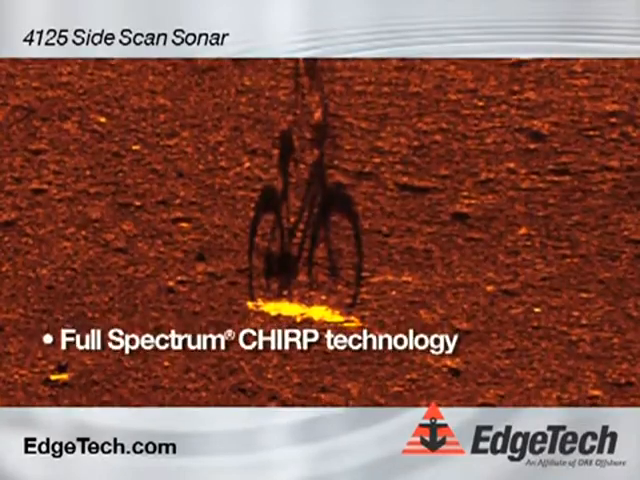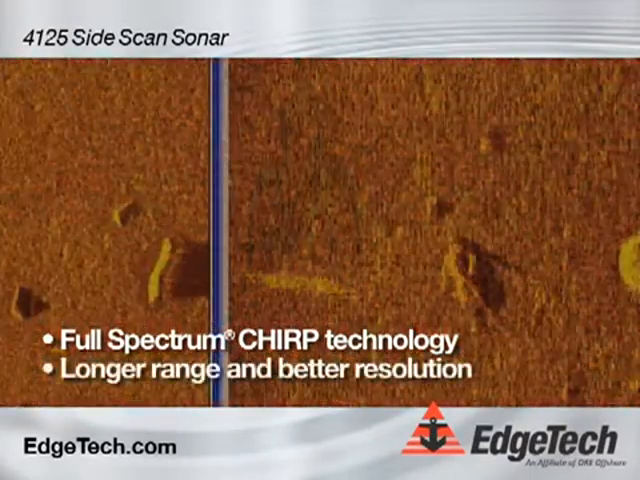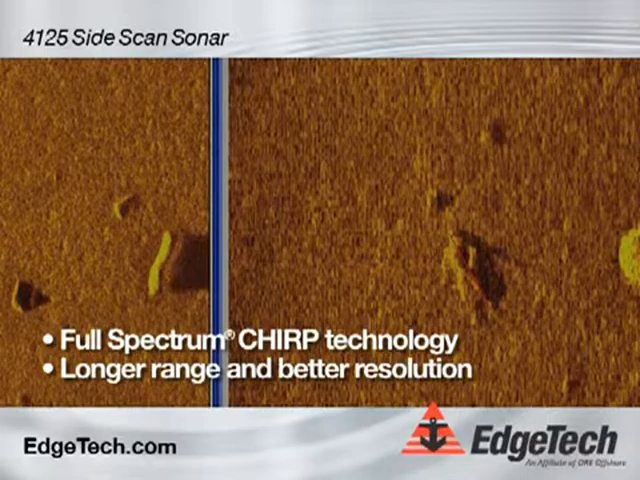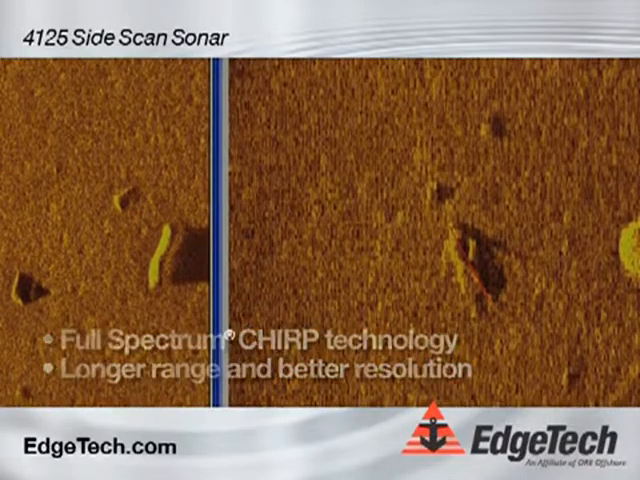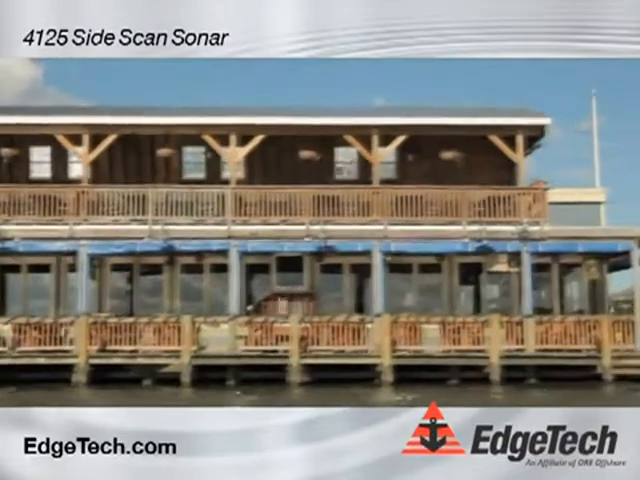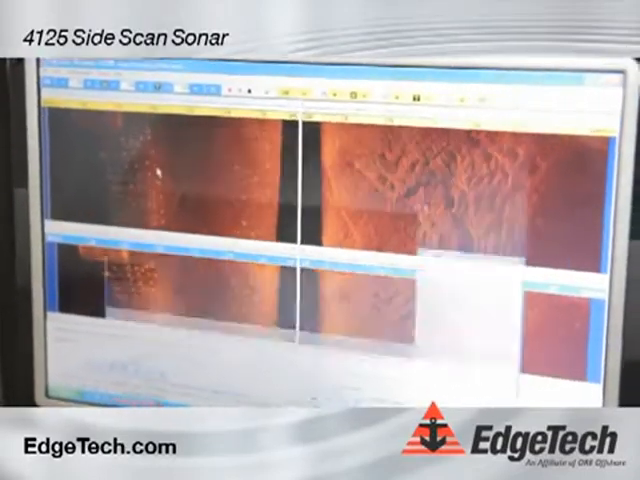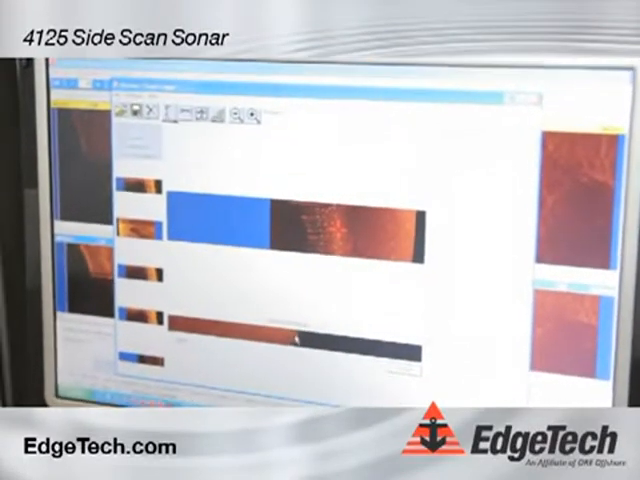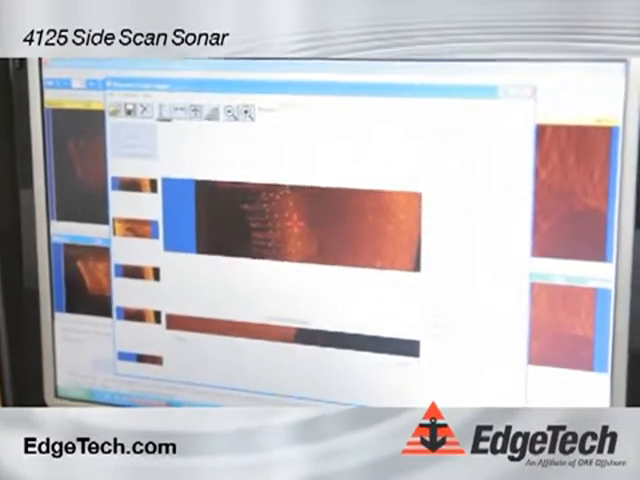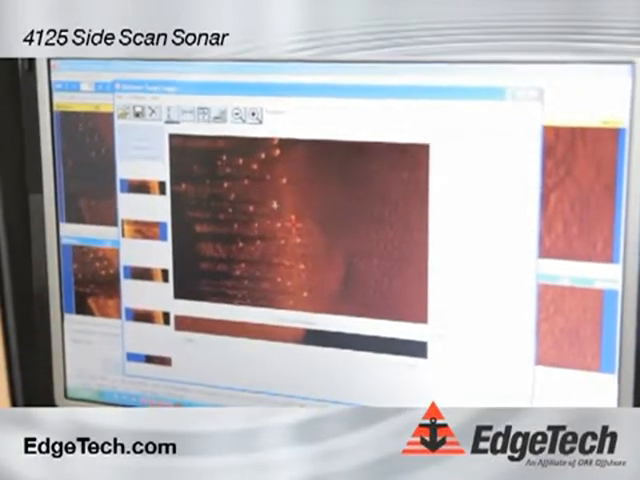We use full spectrum chirp technology with this system. What that allows is longer range and better resolution than conventional side scan sonar systems. Right now we're going by some pilings, some piers, as you can see here on the left hand side. And again, Target Logger, simple right click of the cursor brings up the Target Logger screen, and we can go ahead and zoom in on these targets, save them, or measure them if we want to.